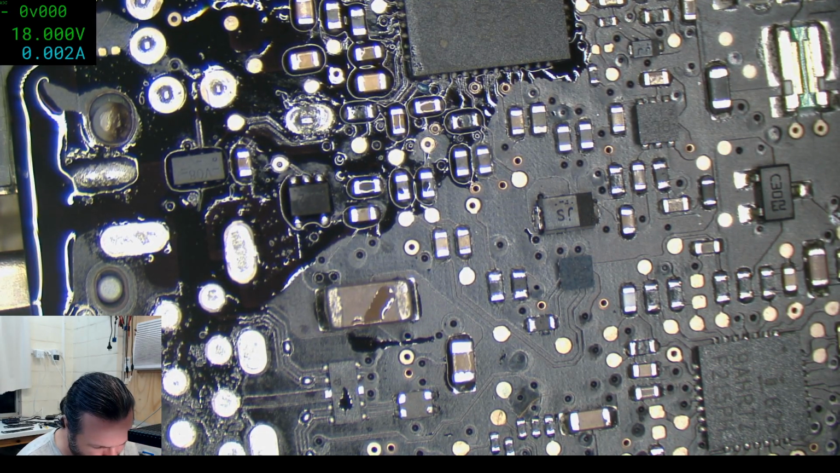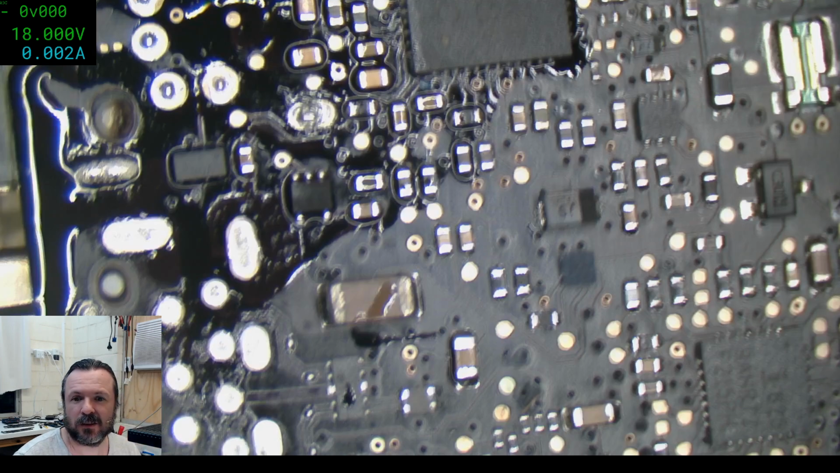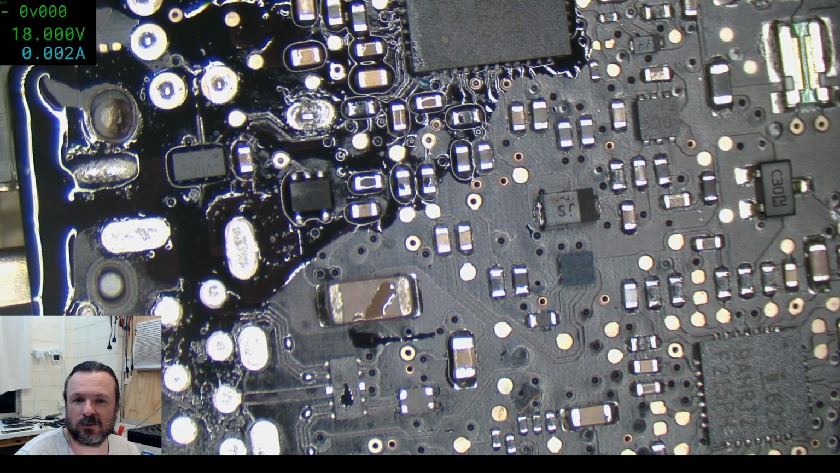Man, I just realised I've got to ultrasonic clean this now. Damn it. Maybe you could do something with the buck converter to get that oscillation you're looking for. Yeah, I suppose. Or just simply something, I guess.